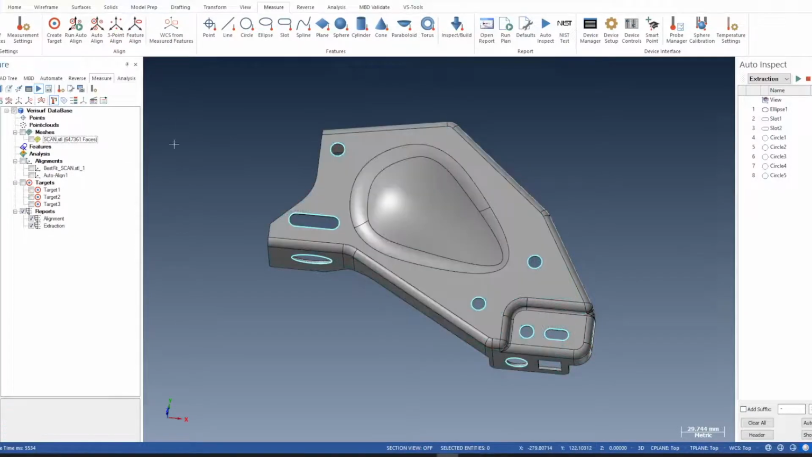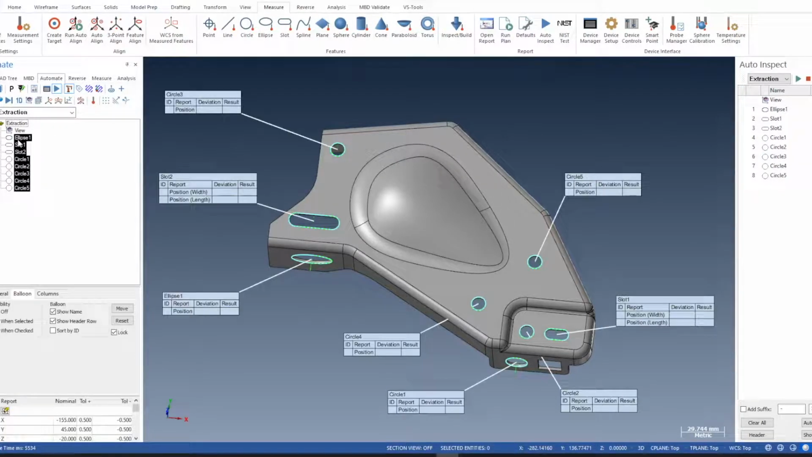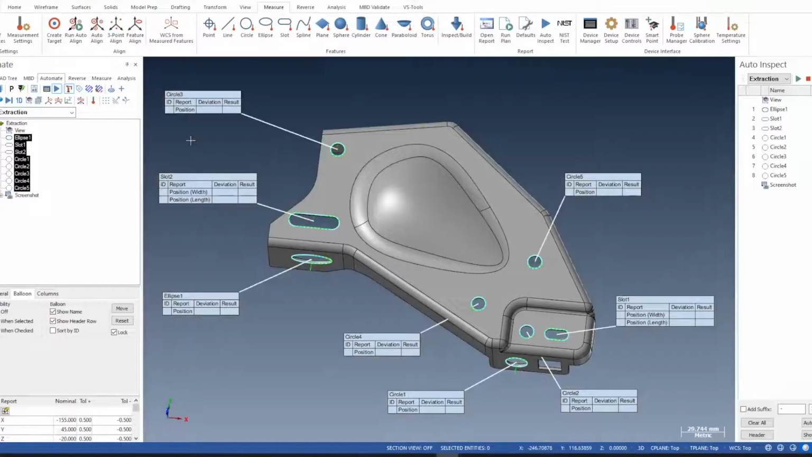Before we run the inspection, I'd like to add a screenshot here, so we can add a screenshot to the report. So go to Automate. Select all balloons, go this one, screenshot, just click in the white space on the graphics and press enter. So there it's added a screenshot, so when we run the plan we have a report. So now we can run the plan offline.